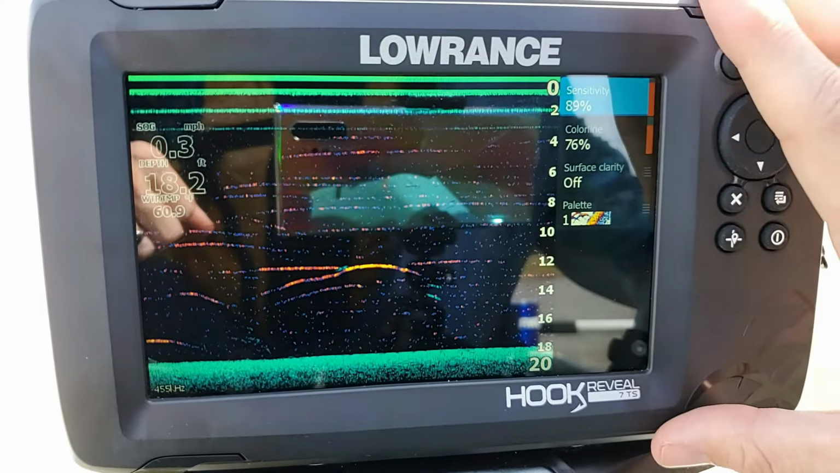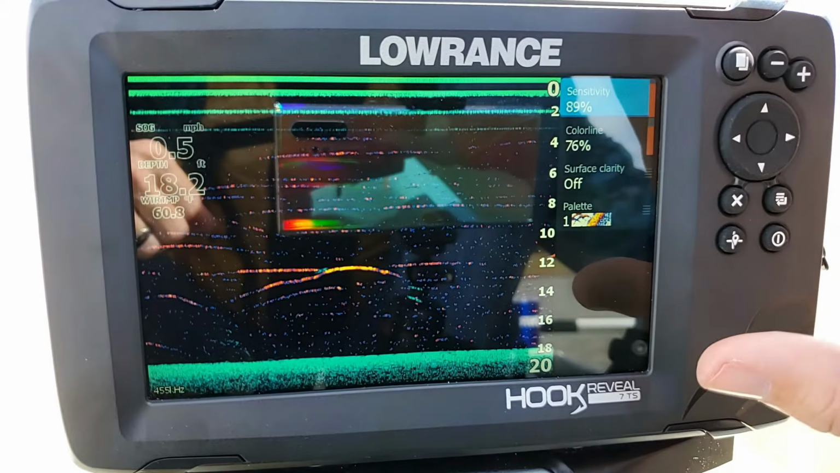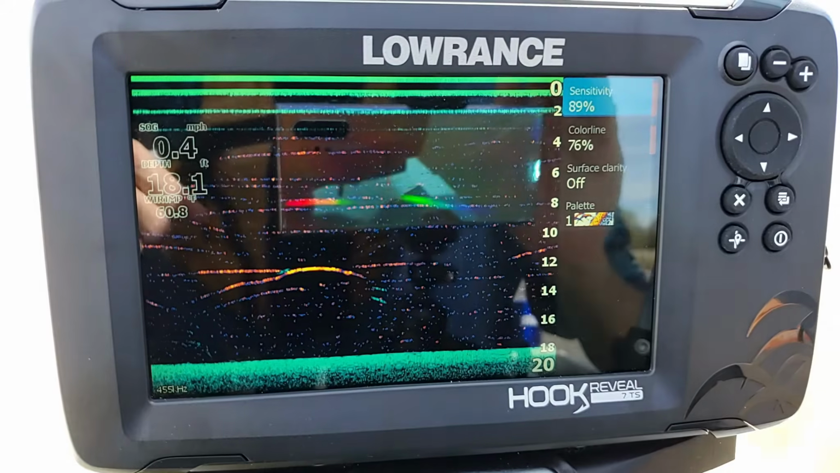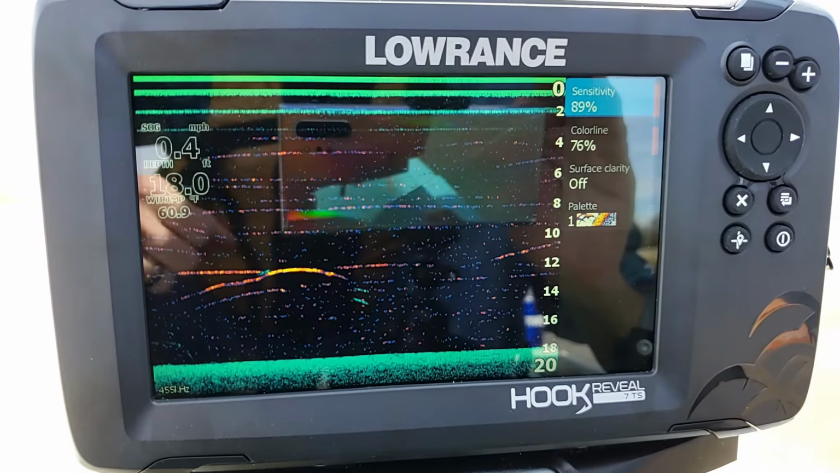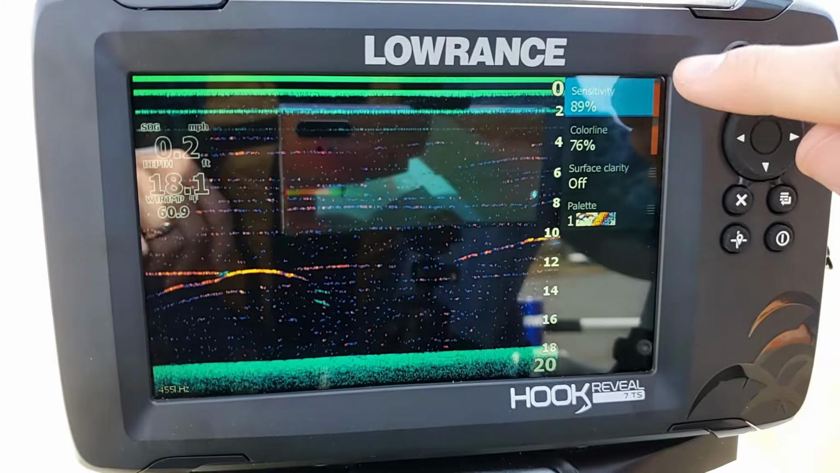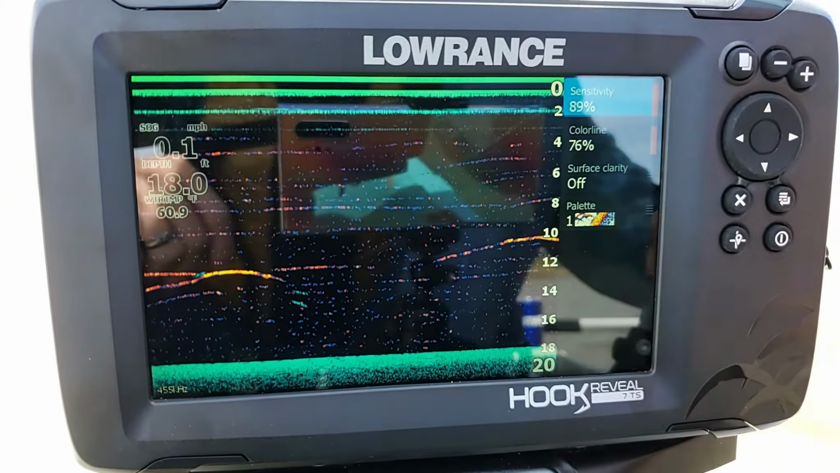Now what this is going to do is allow us to adjust the options for our sonar. If you watched my sonar video, you saw how when I did my downscan overlay, it allowed me to adjust the downscan features on my sonar. Well, this one allows me to adjust my sonar features on my downscan.